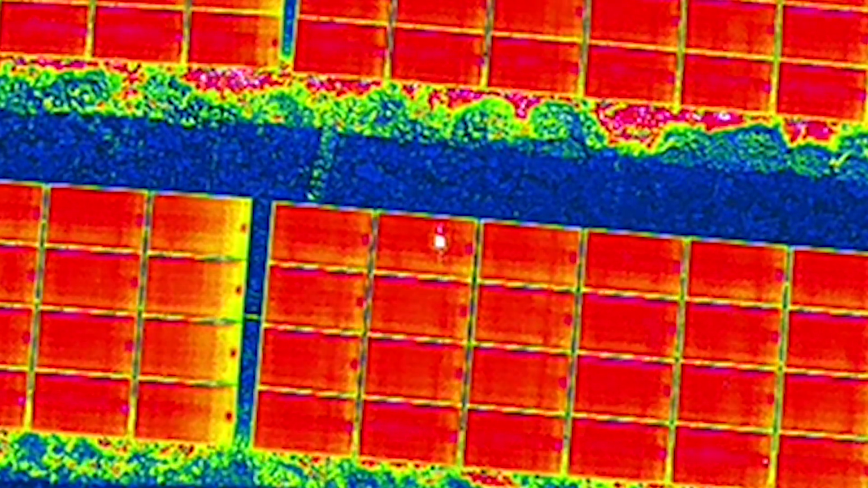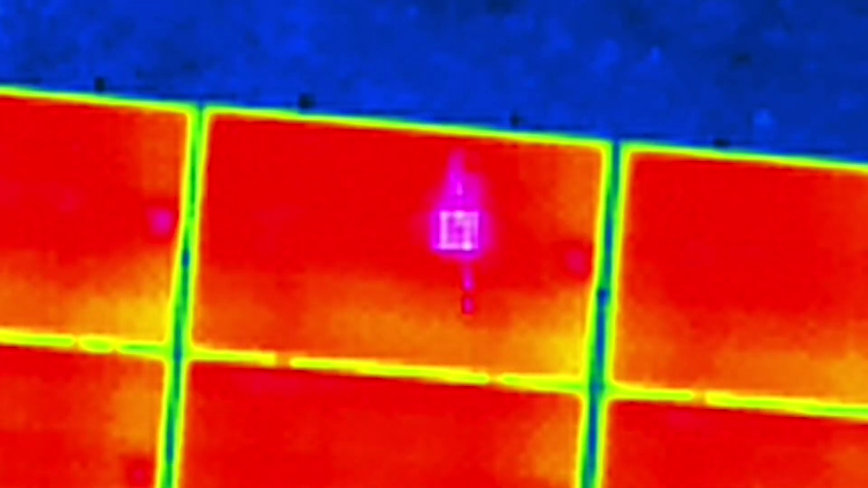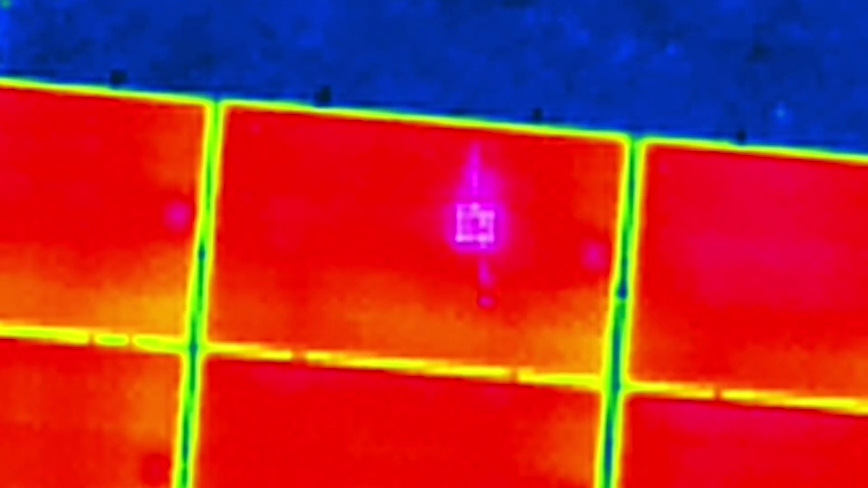Yeah, so the work we've done today inspecting the solar field here, this allows us to run the solar field at maximum efficiency, giving us a benefit for the site and then a knock-on benefit to our customers as well, saving them money in the long run.